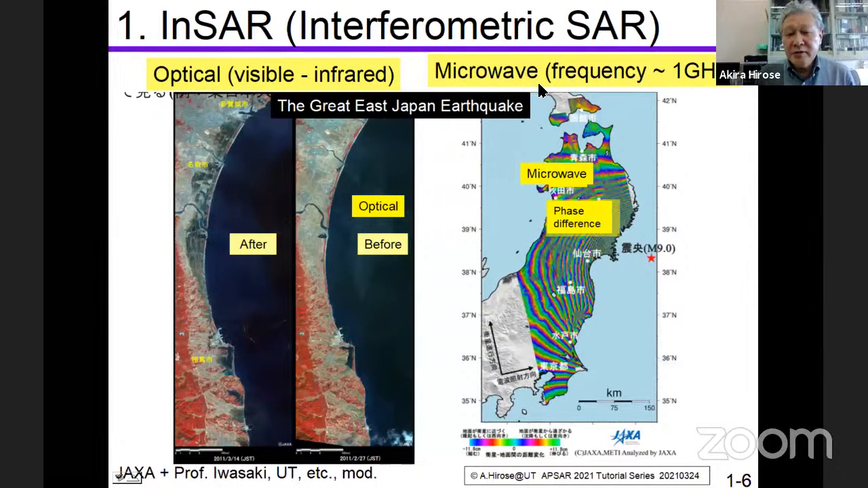But the microwave, we have already watched the intensity map. But this is a phase map of the interferogram made from the two observations before and after the earthquake. So this star point shows the center of the earthquake, and it was very big, magnitude 9.0.